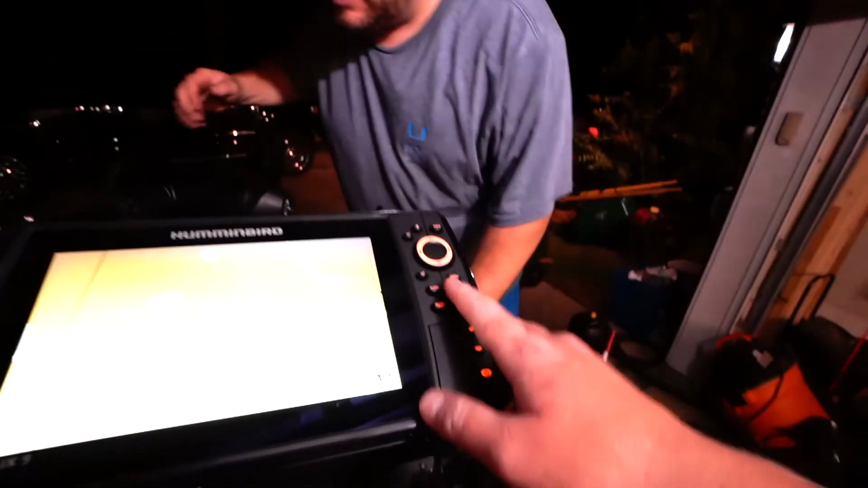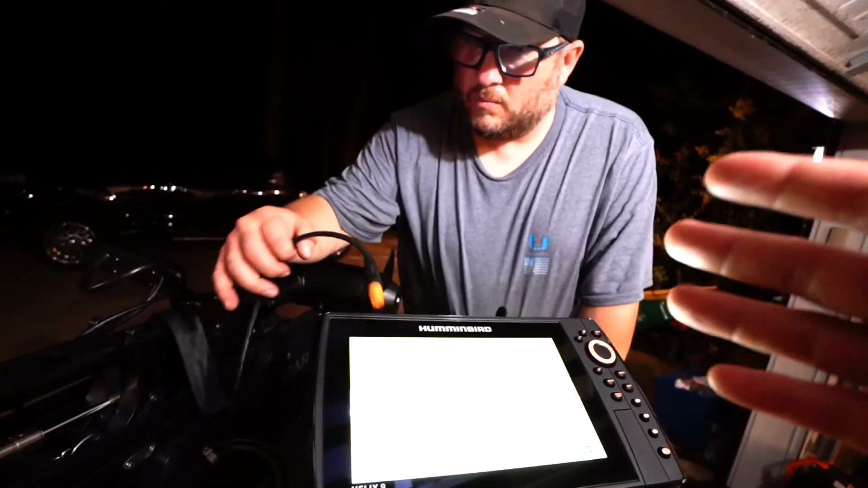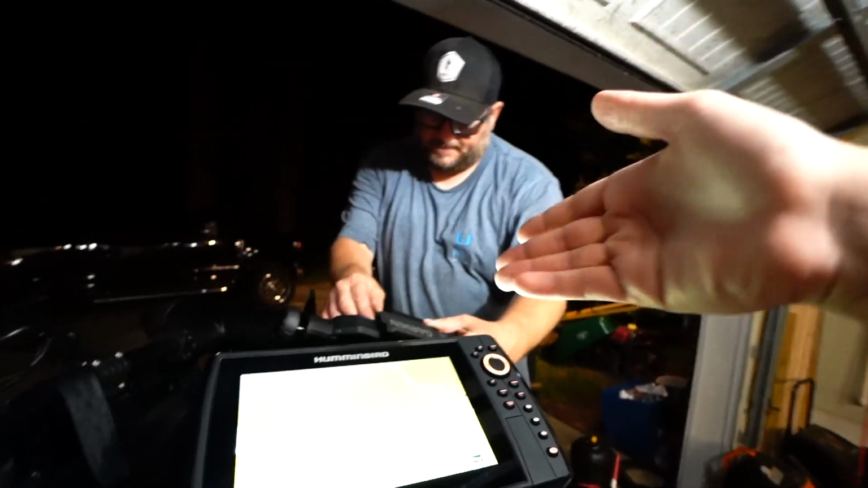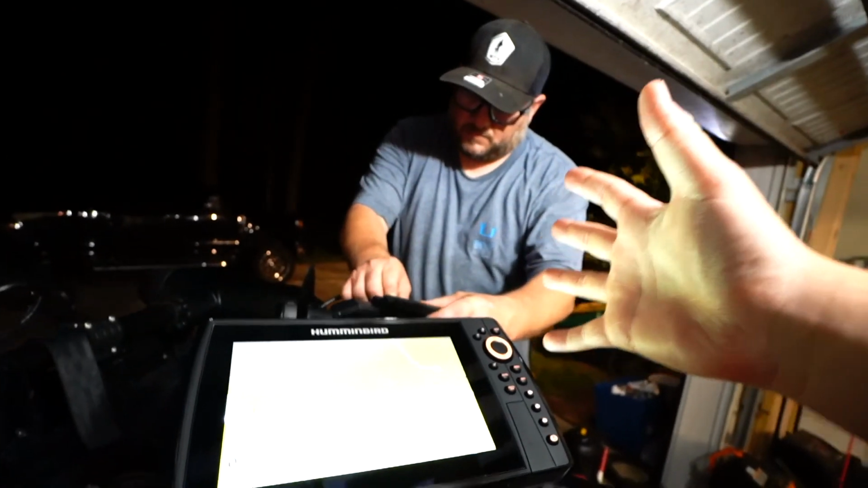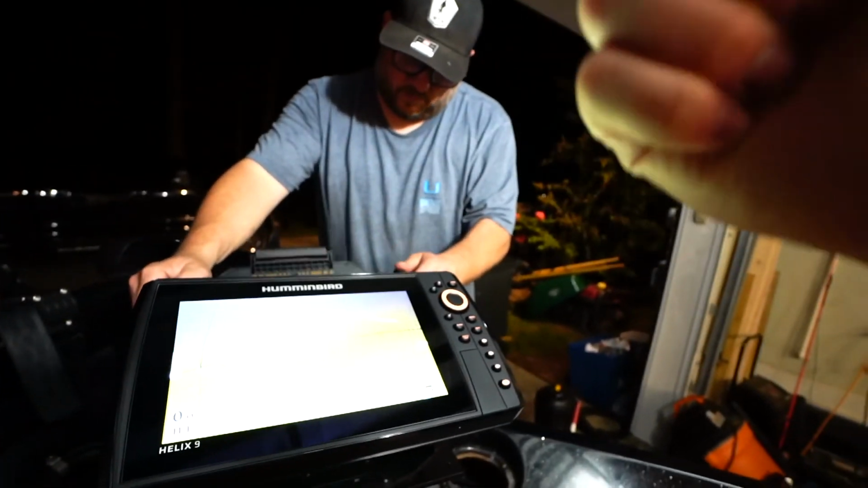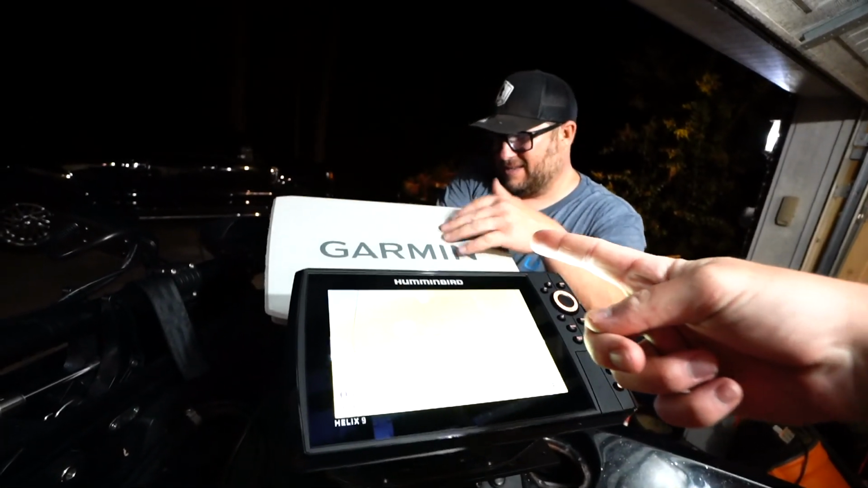That's why, hey, where's the buttons on here? All right, guys, we're gonna get out. It's really late. We're gonna get out of here, but I'll pick back up from us installing the transducer on the back of the boat. So, all right, guys, fast forward to tomorrow, putting the transducer on.